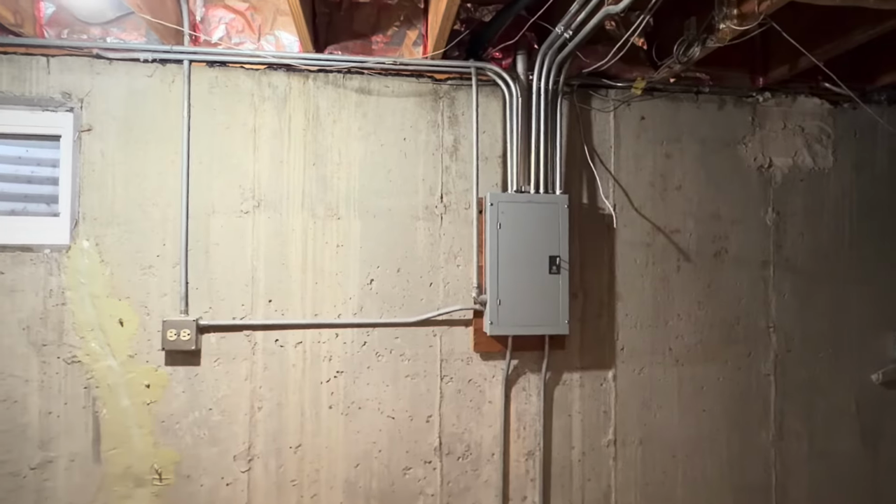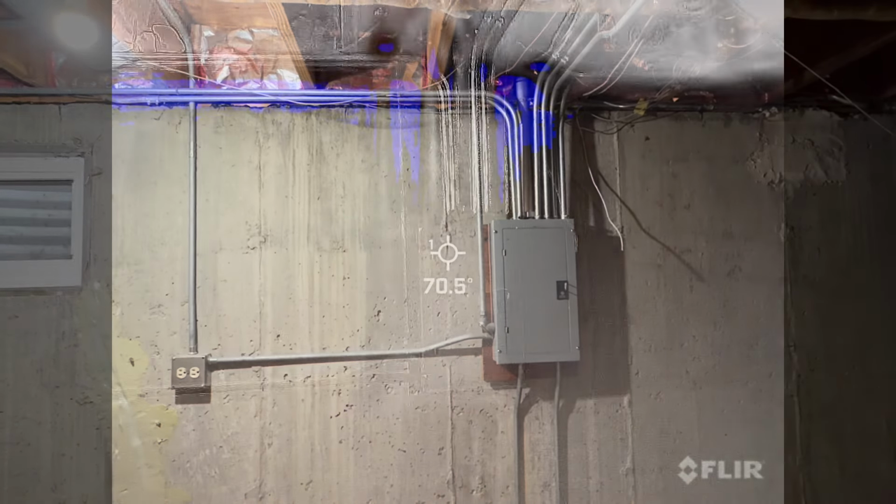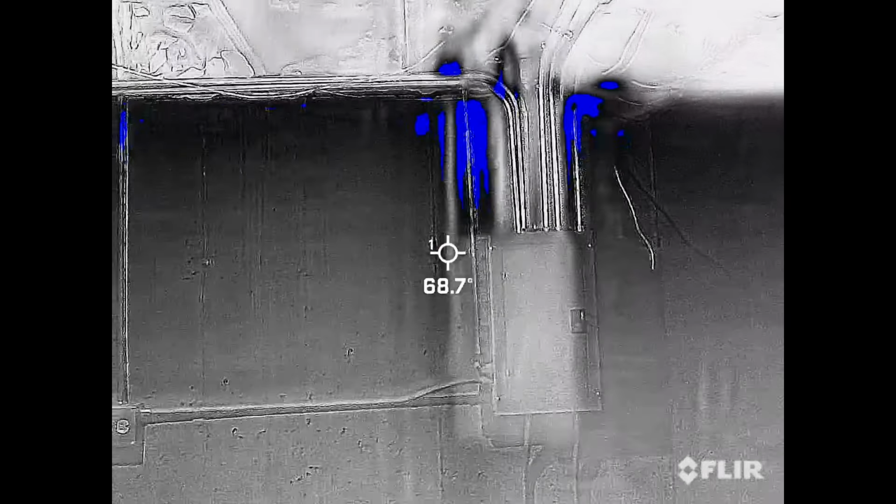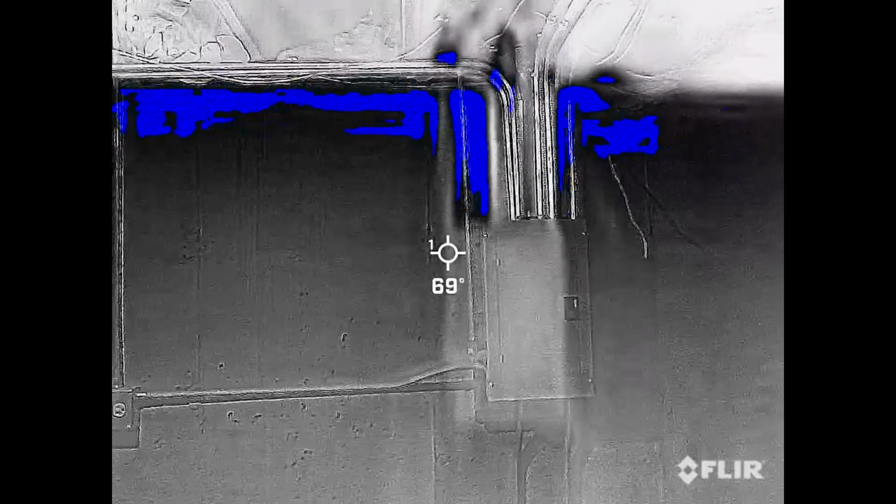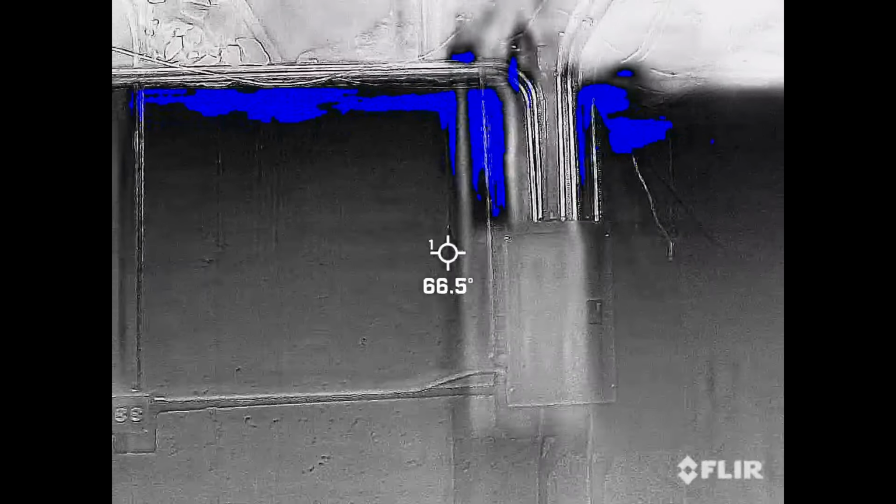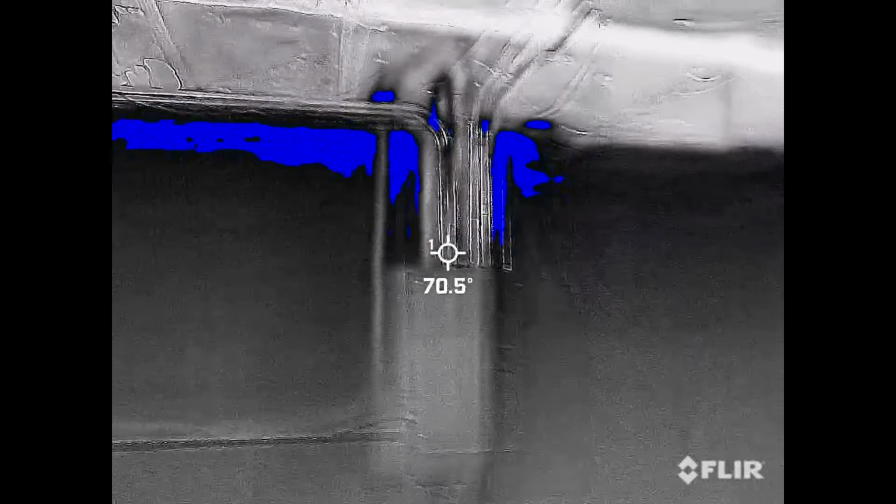Basement wall, exterior wall, this is the electrical panel. We're gonna put it in cold mode. Where the electric comes into the panel from the outside, there's usually gaps around there. So this is cold air coming from the outside around the entrance where the electric comes into the home. And just a little side tip, that's also a very common spot where mice like to come in.